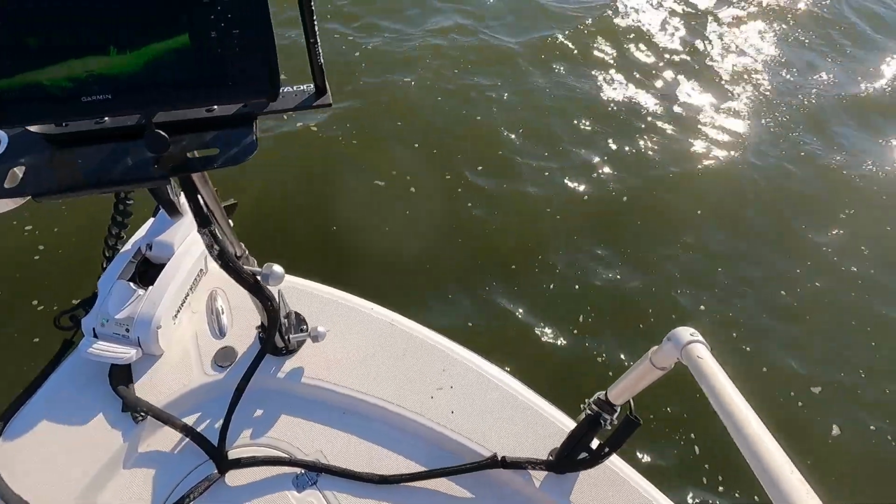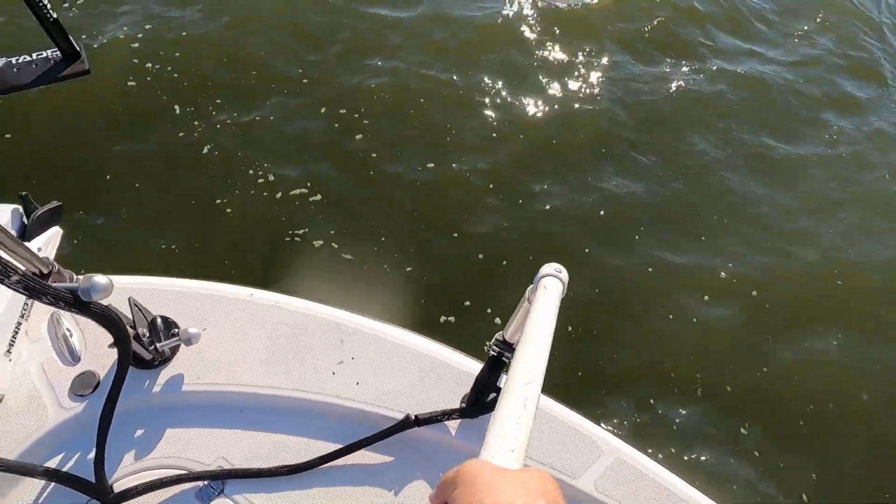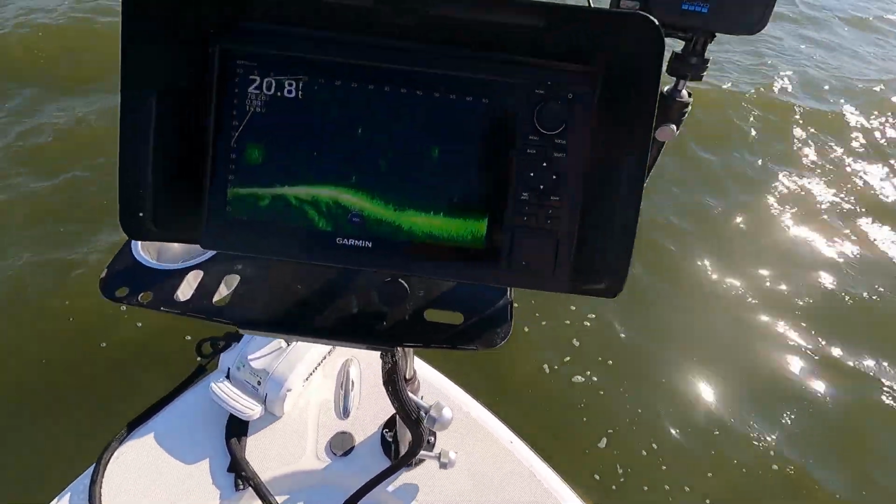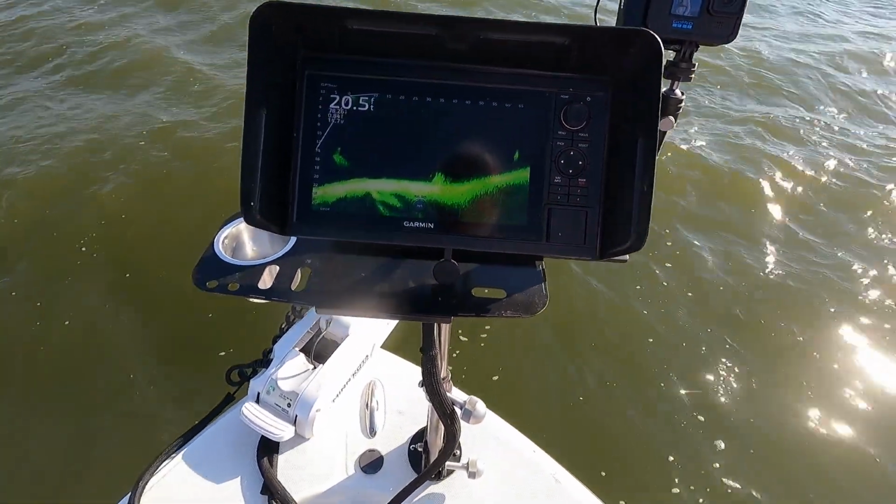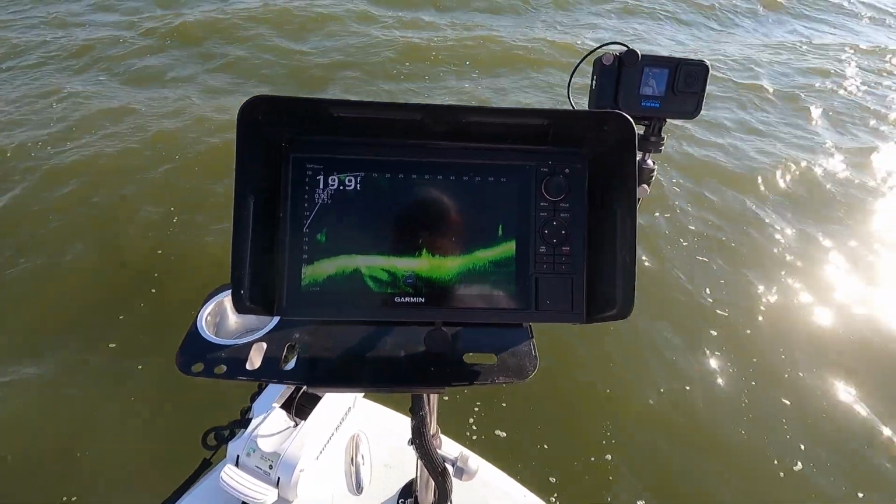We're just scanning left and right, and again I'm just going left, right, and that receiver right there transmits into the scope just that fast. So there we go, there's a little structure right there. Look at that, guys. So we're going to spot lock right here.